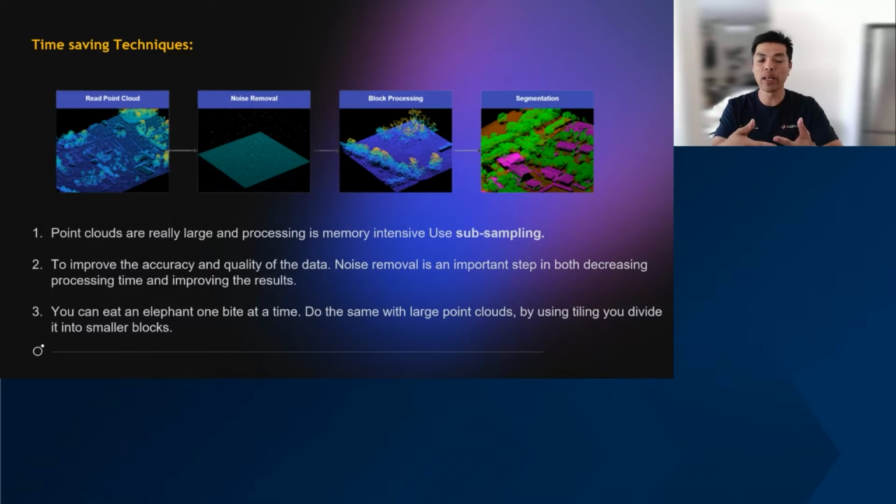Firstly, we get the point cloud. You might think a point cloud is a small file, but it can range from 1 gigabyte to 10 gigabytes to 30 gigabytes to terabytes. You could be scanning an individual site, a vehicle, a car, a building, or an entire city. So we use a technique called subsampling, which we will discuss in further slides, to improve memory and CPU usage.